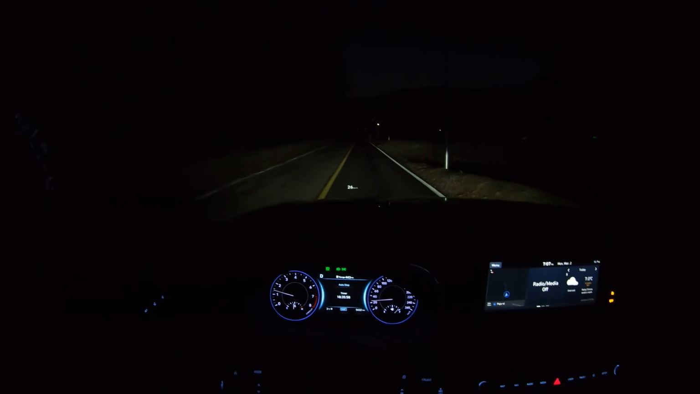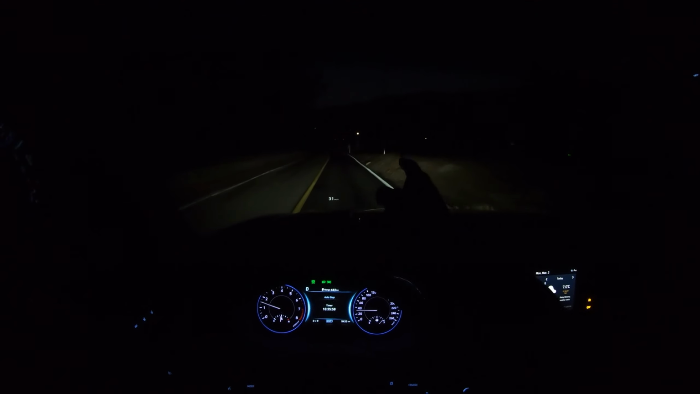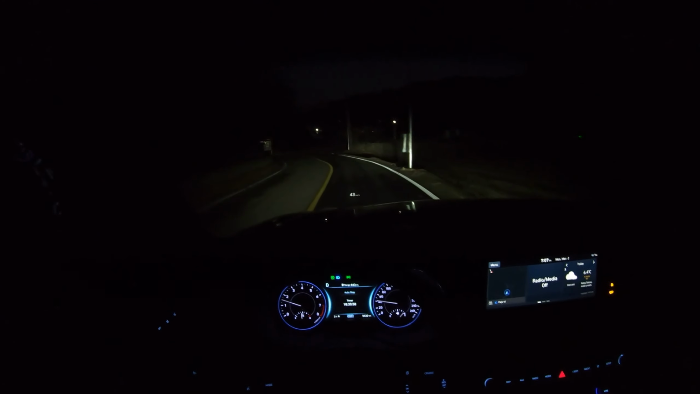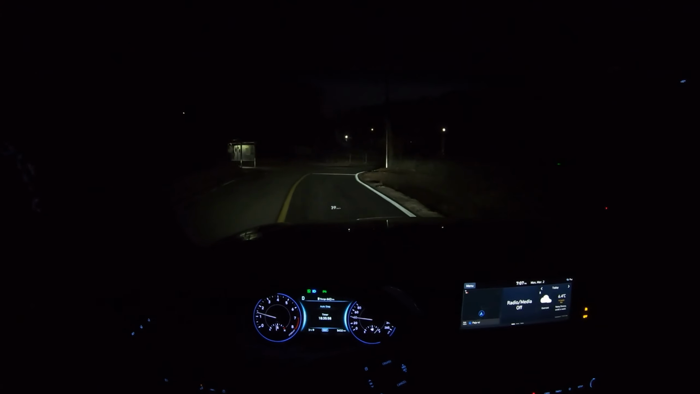Will it turn on? So I guess it's picking up that headlamp. So it's just turned on right now. I see. Just turned off because there's the lights from the house and the street lights. Okay. So you kind of get the idea.